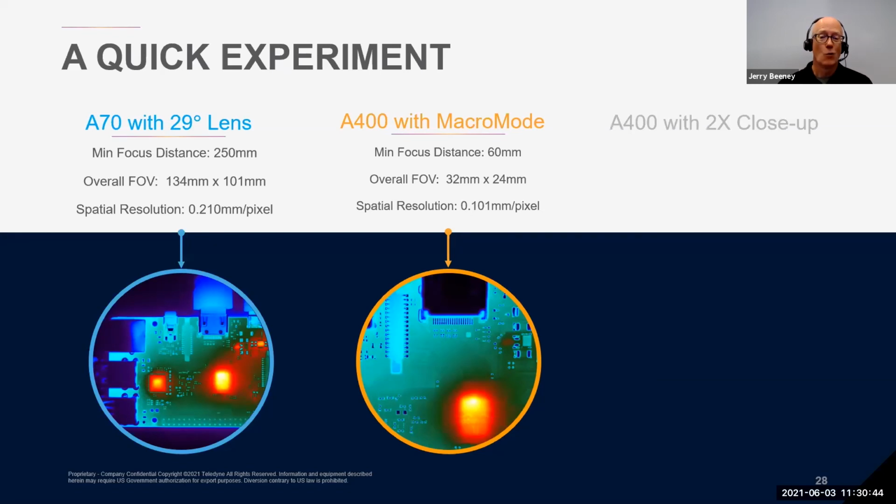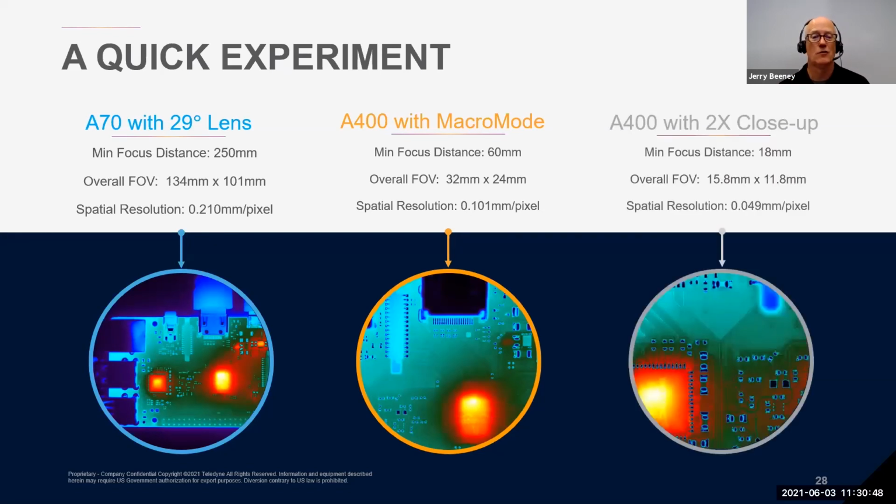So what happens if we put an available 2x close-up lens on the A400? With this lens, the working distance of the A400 is just 18 millimeters, which is less than an inch, like 3/4 of an inch. So it's close, but it still allows room for probes and other instruments to be used during the testing. And with this lens, the overall field of view shrinks to just 15 by 11 millimeter, and you can see the individual components more clearly.